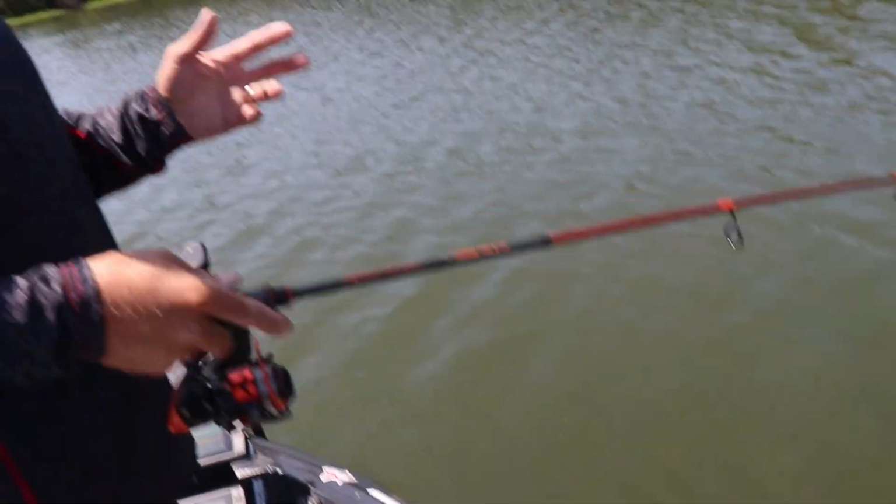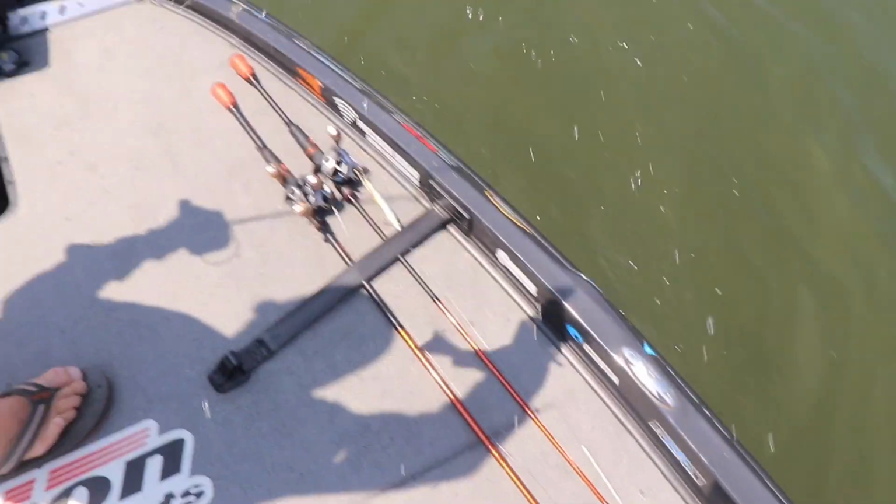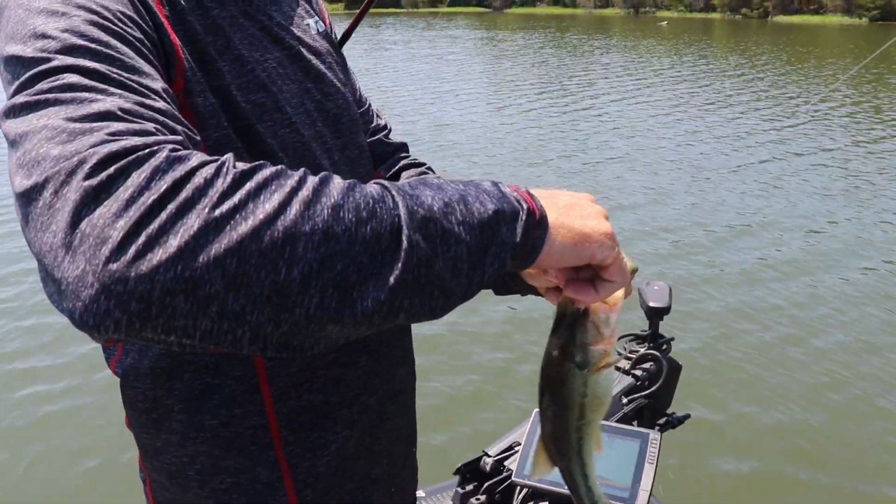Now that's pretty cool to come to a lake I've never been on. All we did was idle around and found this rock pile. We saved a waypoint, came over here, used Livescope, and caught some fish. Look at that fat little dude.